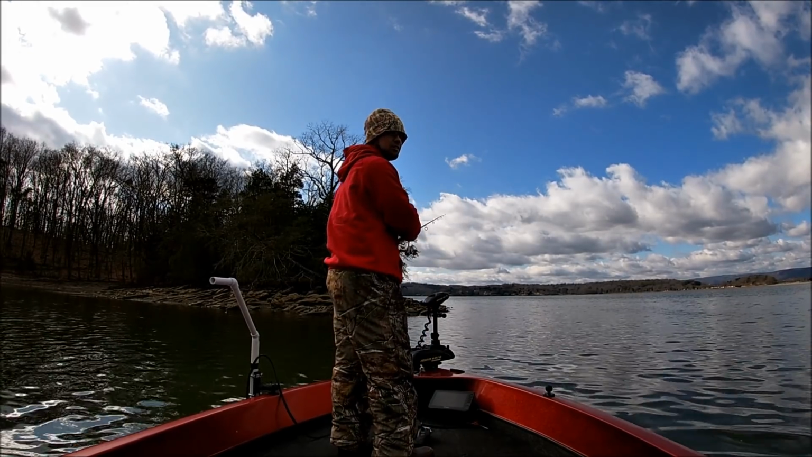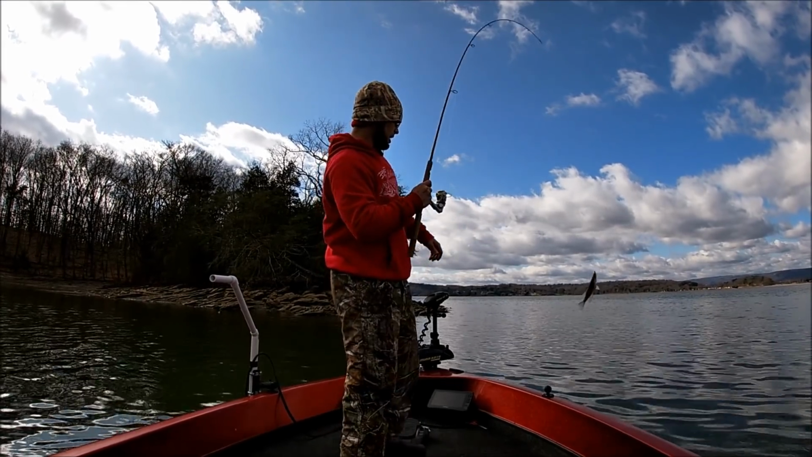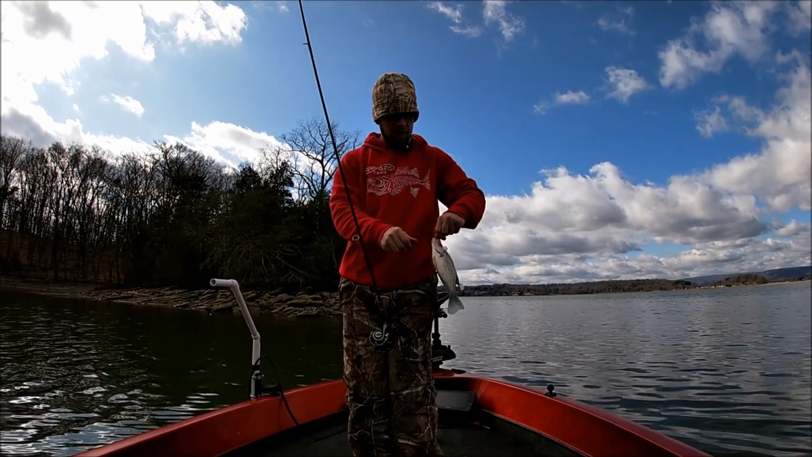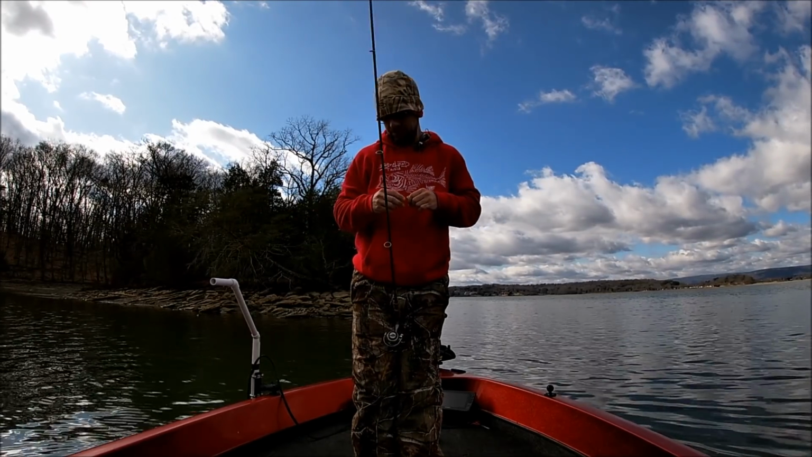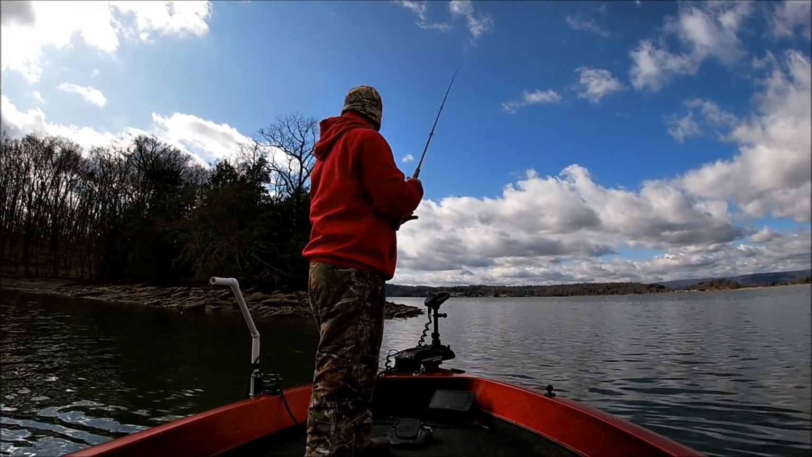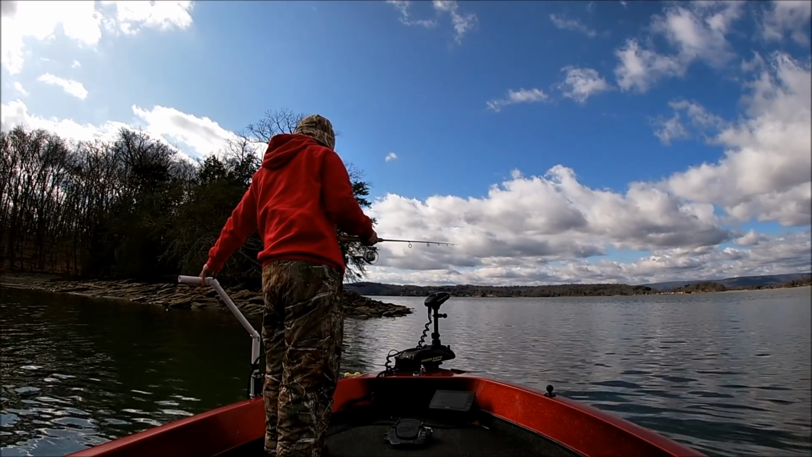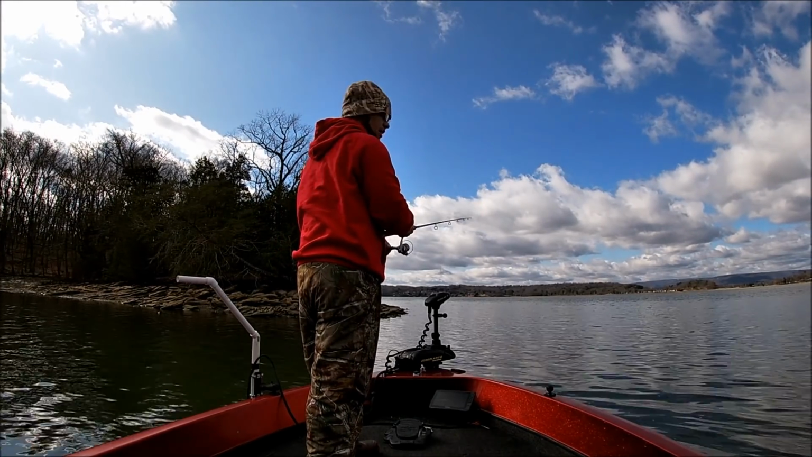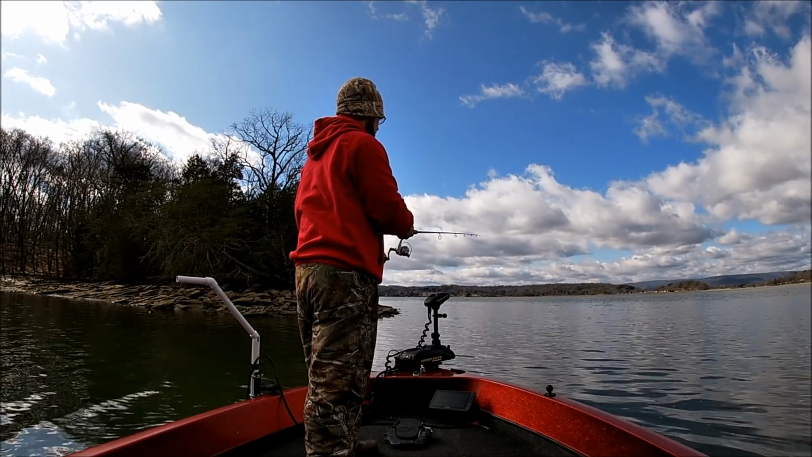So we fished bridges, we fished bluffs. A little guy, not a bad fish. We fished laydowns, we fished docks. Finally found them on points. Guys, don't ignore points. You go in and out of the creeks and you find points. Don't ignore them. Fish will stack up on a point just like they will on a brush pile or on a dock. And a lot of times these points get overlooked.